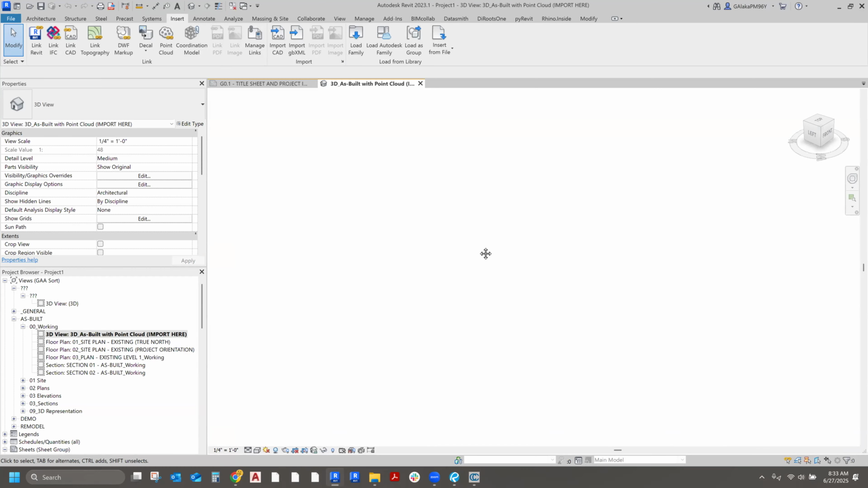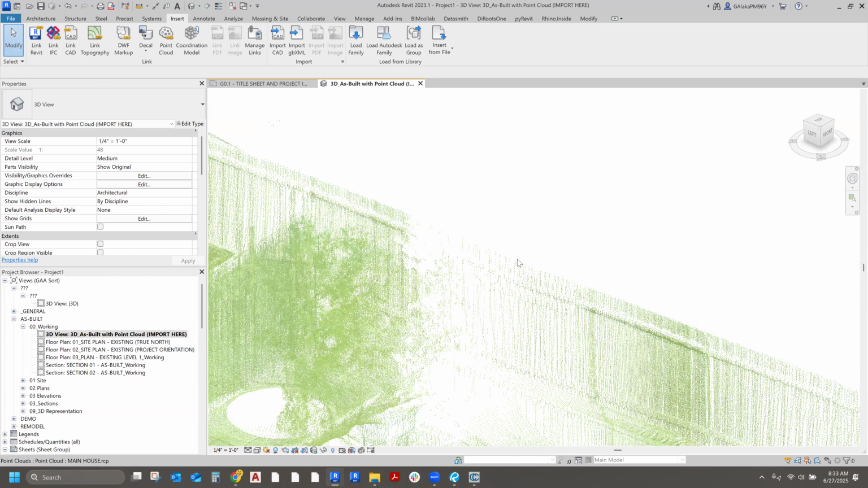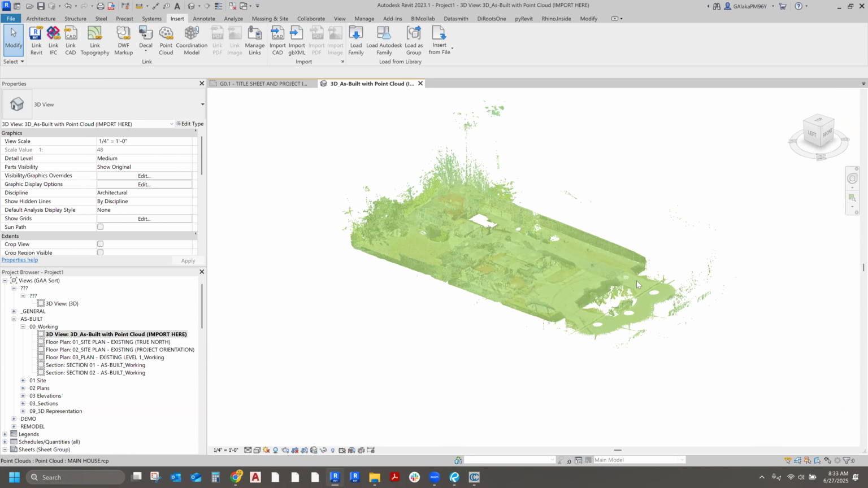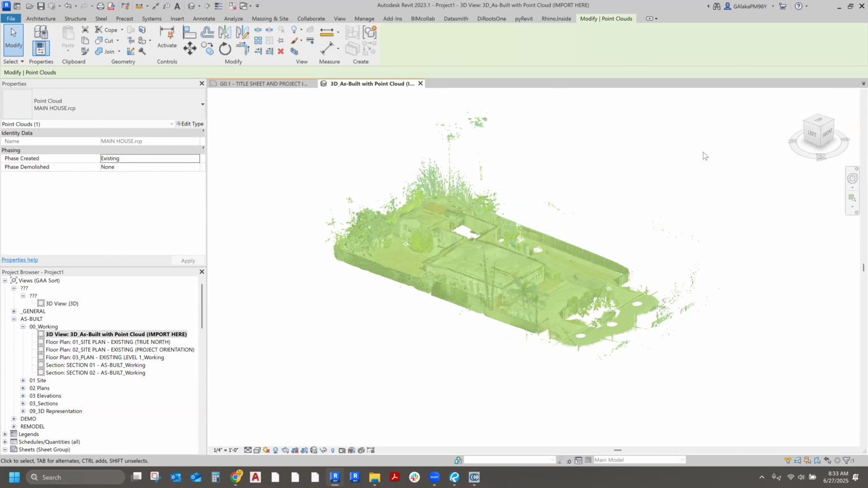So now in Revit, we're going to go to Insert Point Cloud, and there it is, Main House RCP. I'll just say origin to origin, center to center. At this point, it doesn't matter. And let's see how long it takes to come in. There it is. It's already in Revit. There's the project in Revit, the whole point cloud. And this is really easy to move around. As you can see, I can jump around as much as I need.